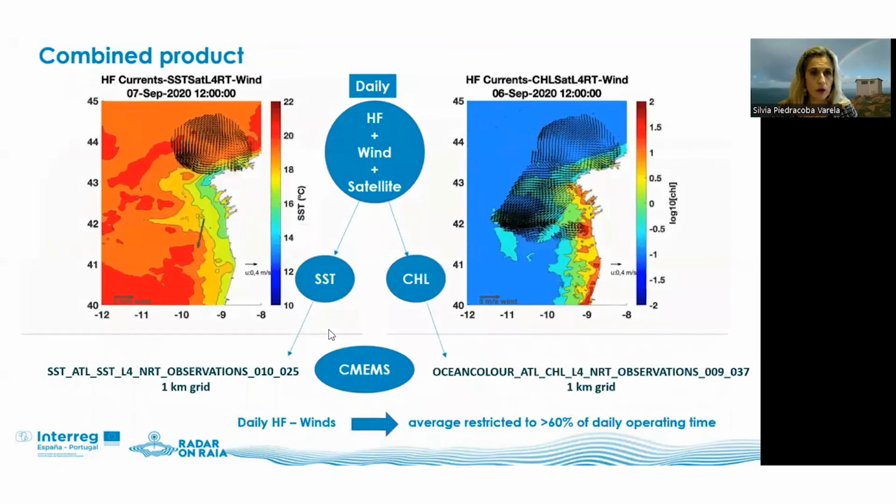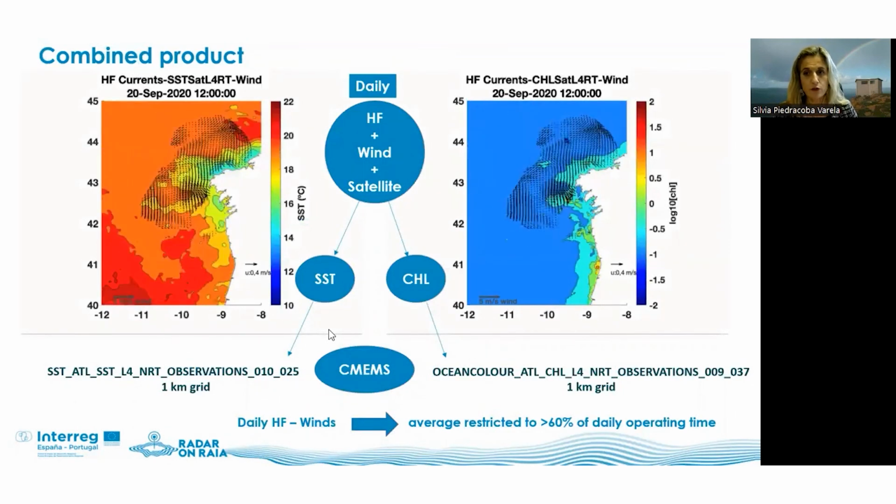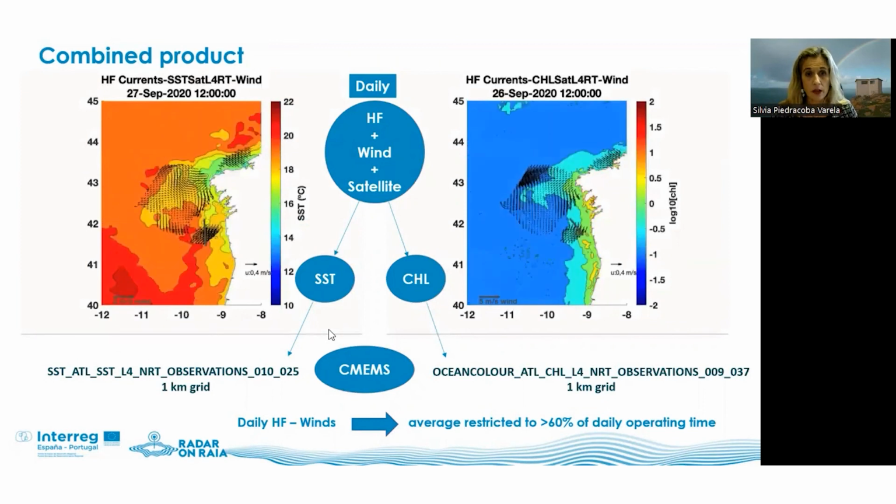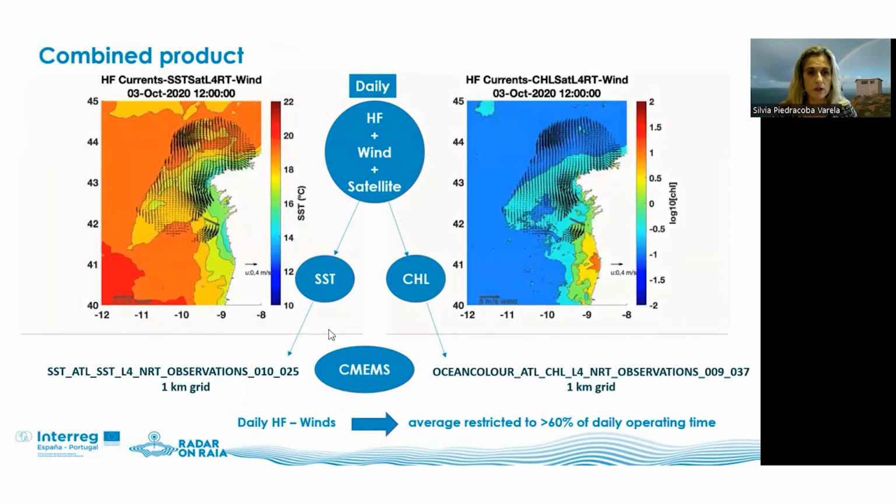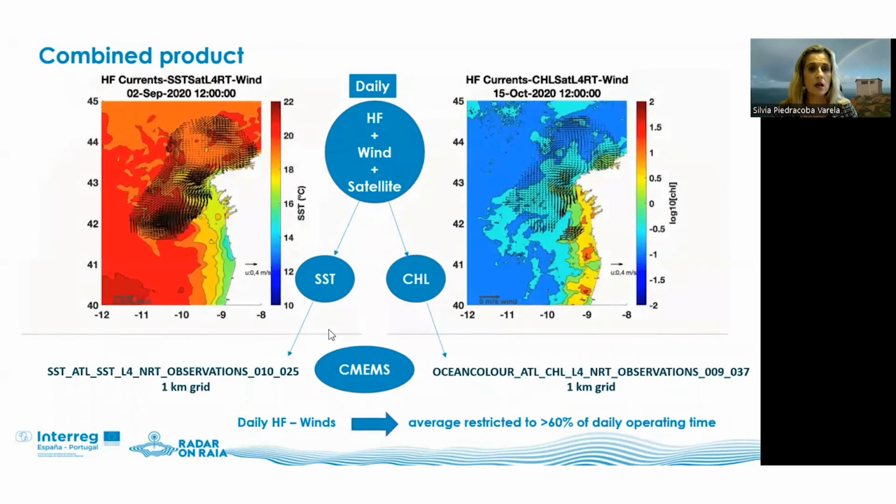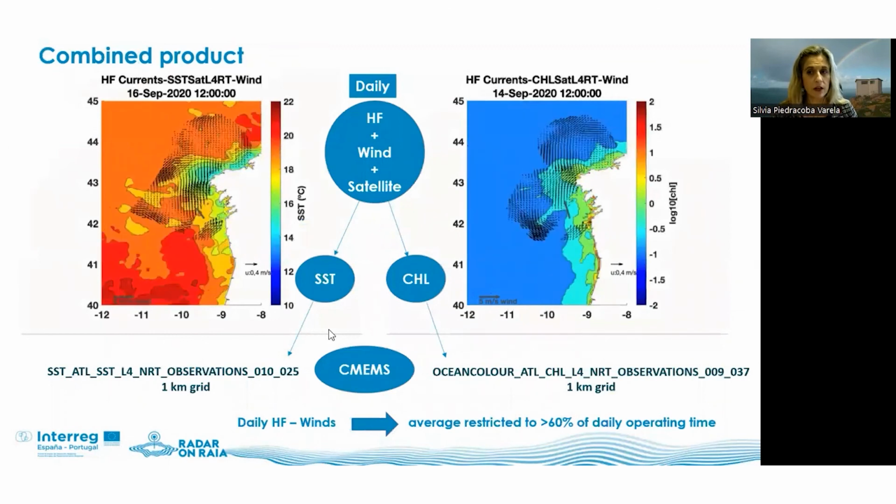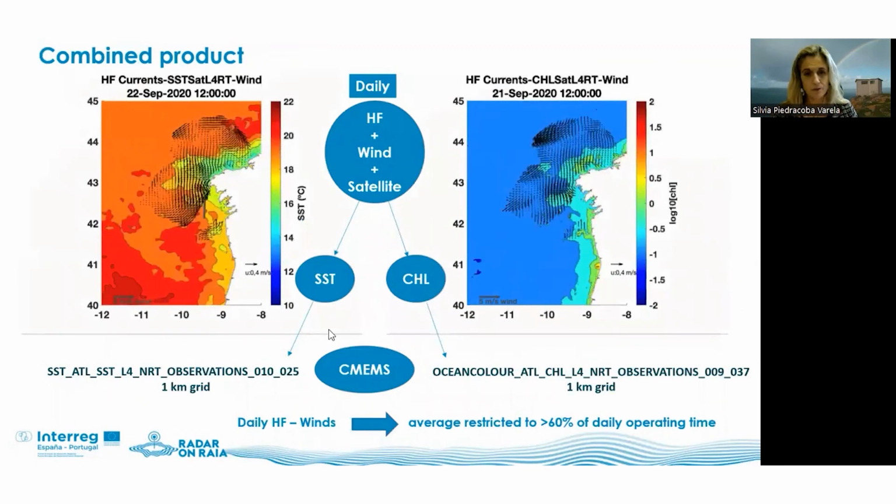We are also developing a future product, a combined product consisting of daily average calculated from HF radar, also wind and satellite data, in this case sea surface temperature and chlorophyll. They are level 4 products served by Copernicus Marine Service in near real time, within 1 day.